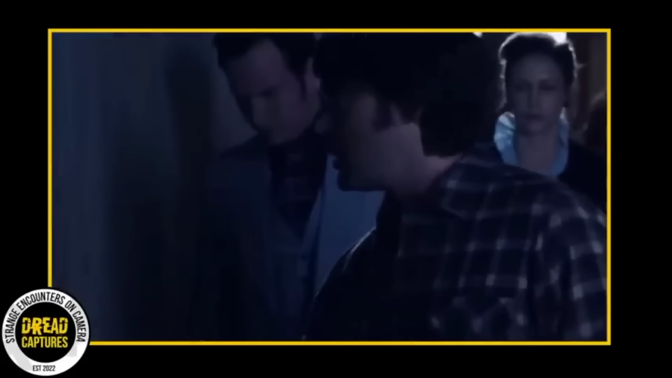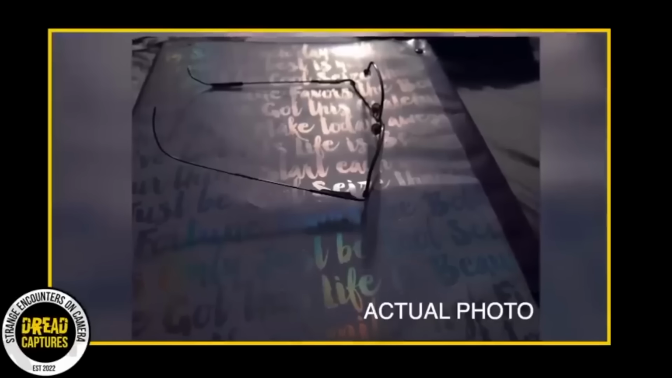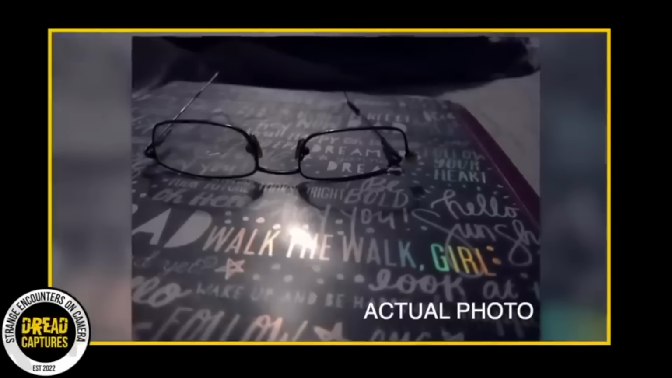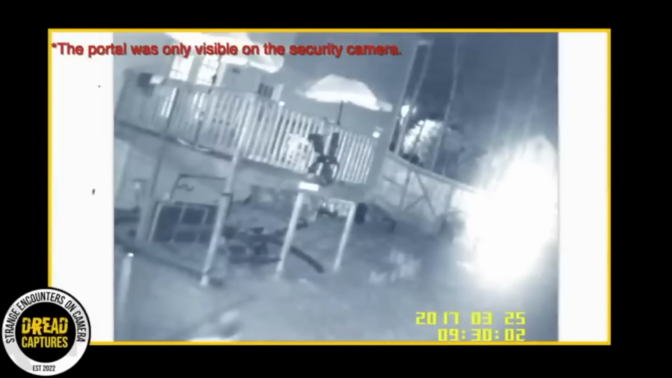They never saw anything, but they knew something was there. The family also experienced other strange events. Their father's glasses disappearing, only to reappear 2 years later in their backyard. No one could explain how it happened or who could have put them there. The family recorded some of the events and took pictures as proof of the strange happenings in their house. They shared these videos and pictures to us in hopes of finding answers to the mystery of their backyard portal. Here's some footage.